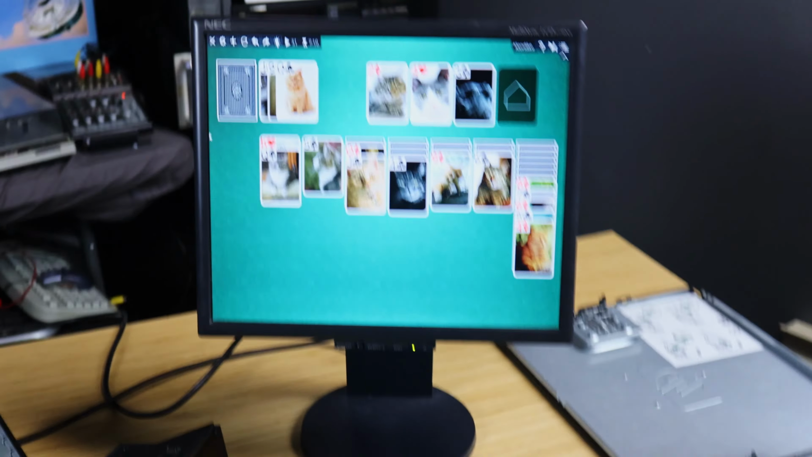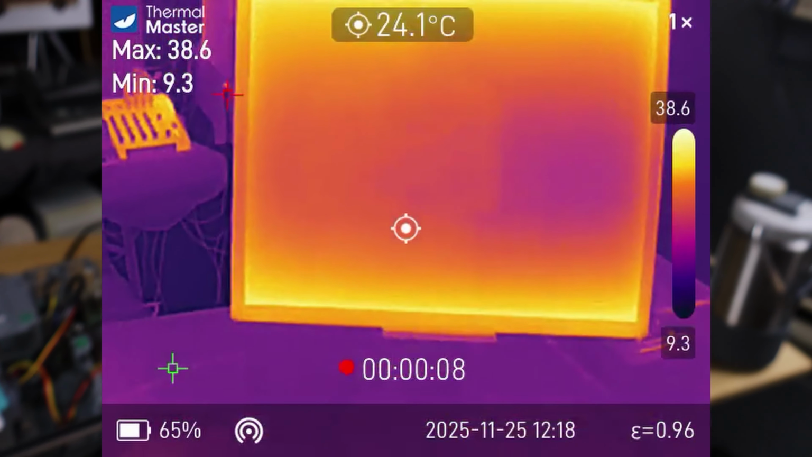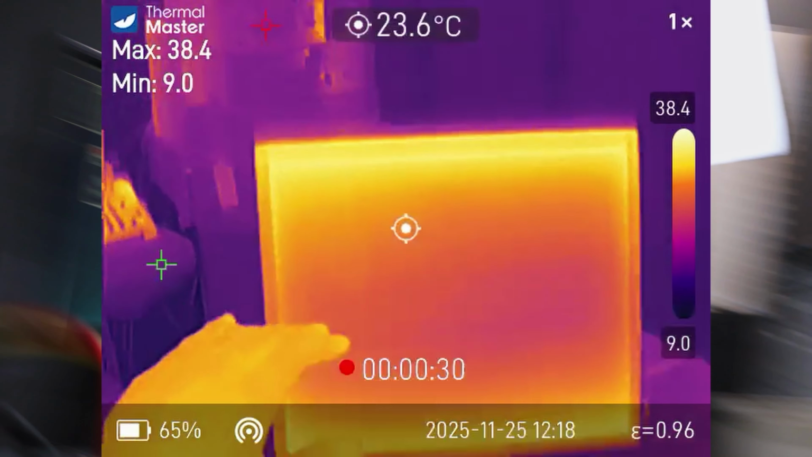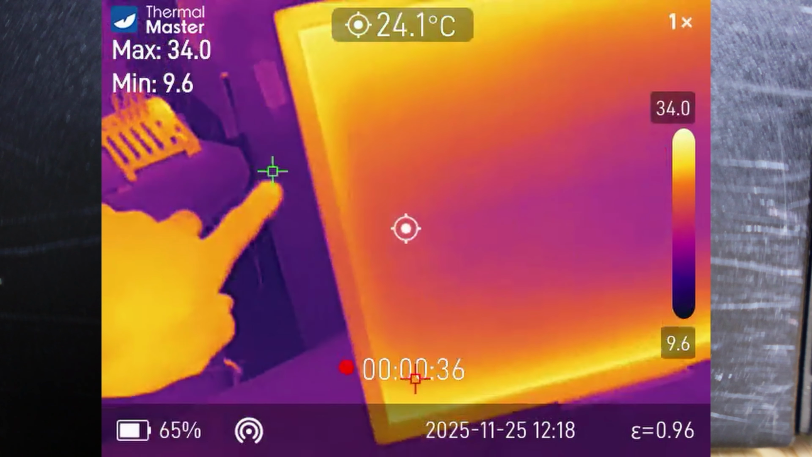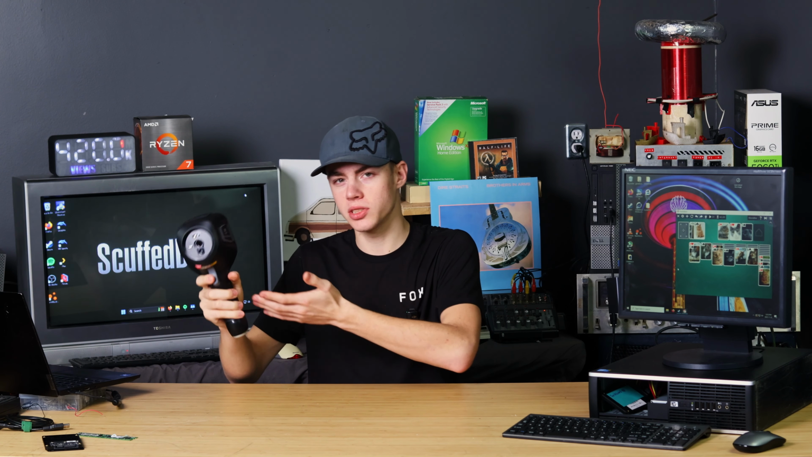If I take a look at this old monitor, you can see that it's edge lit from the top and bottom. The part of this monitor that actually heats up is the backlight stuff, and you can tell that is warm up there because it runs across the top and it runs across the bottom, but not on the sides. These are cold. I suppose I should actually go over the camera itself.